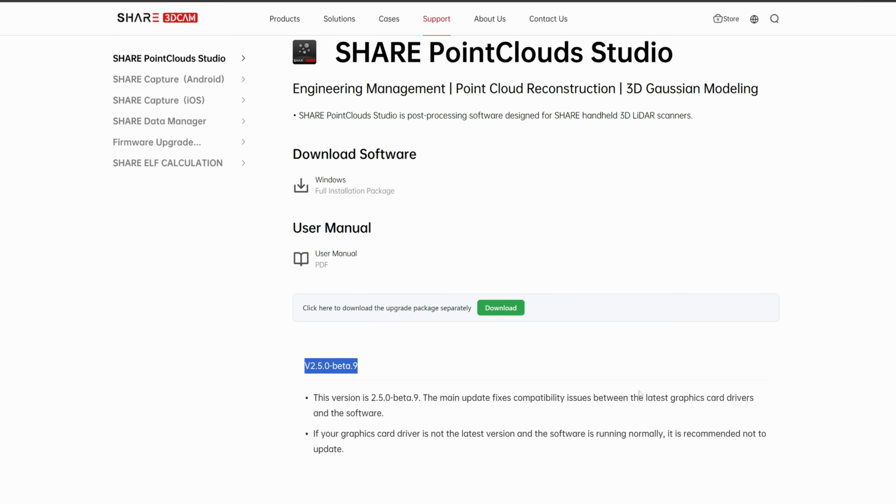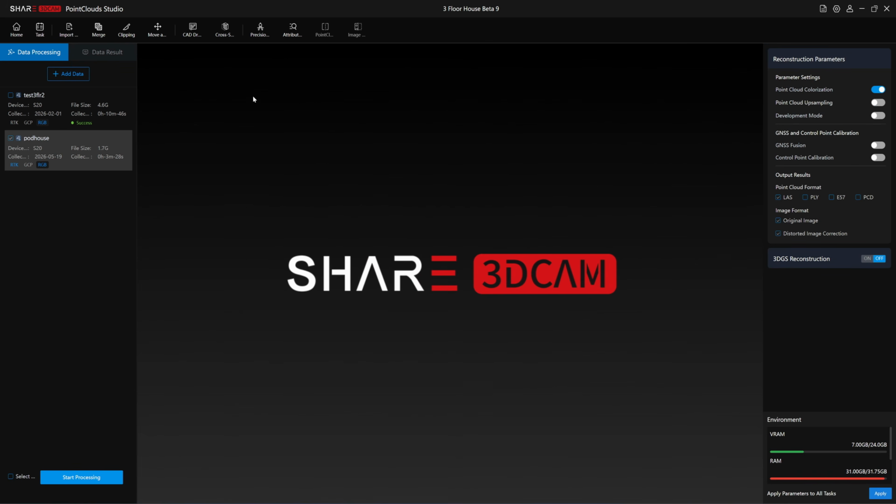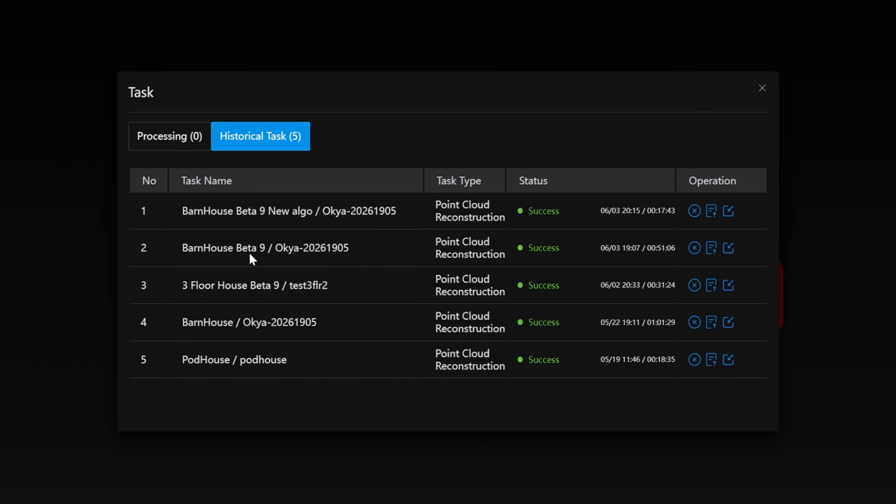Hey everyone, Share just rolled out Point Cloud Studio version 2.5 Beta 9 along with their new algorithm engine version 1.7. There are some key updates in this release that you will definitely want to know about. One big improvement I noticed is the point cloud remapping speed.